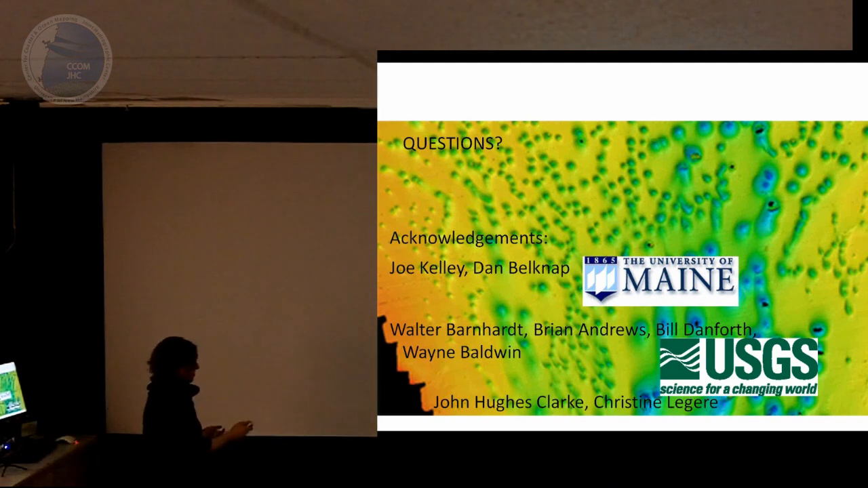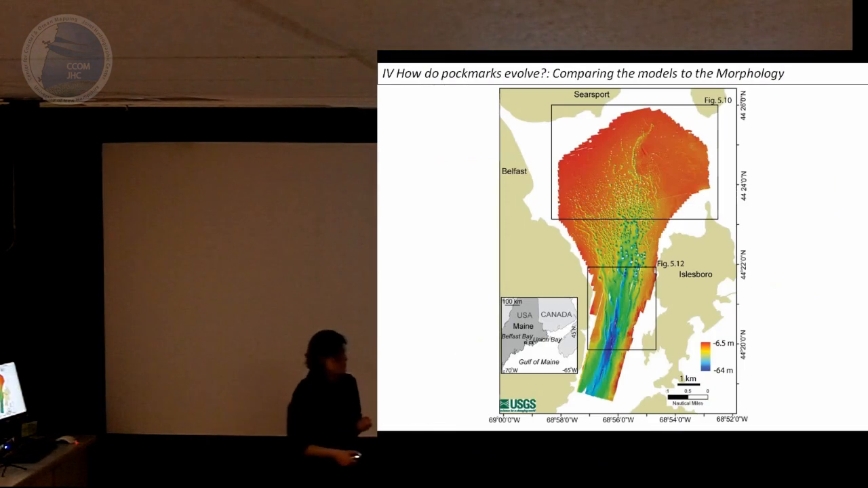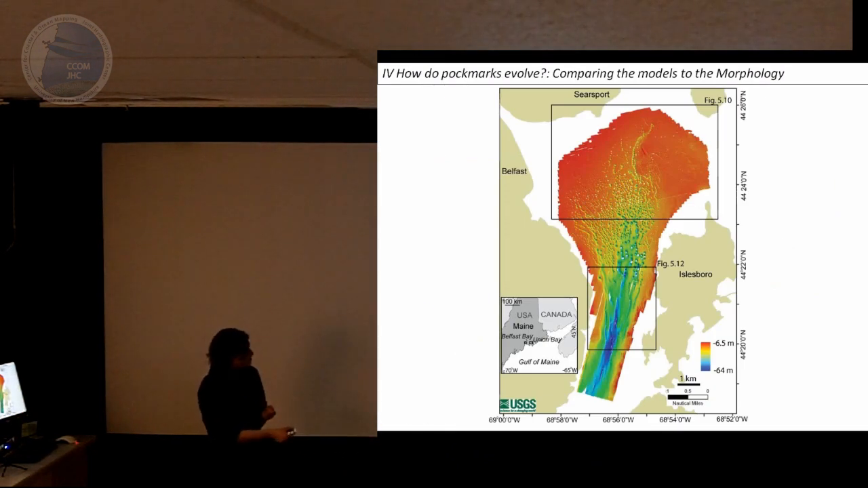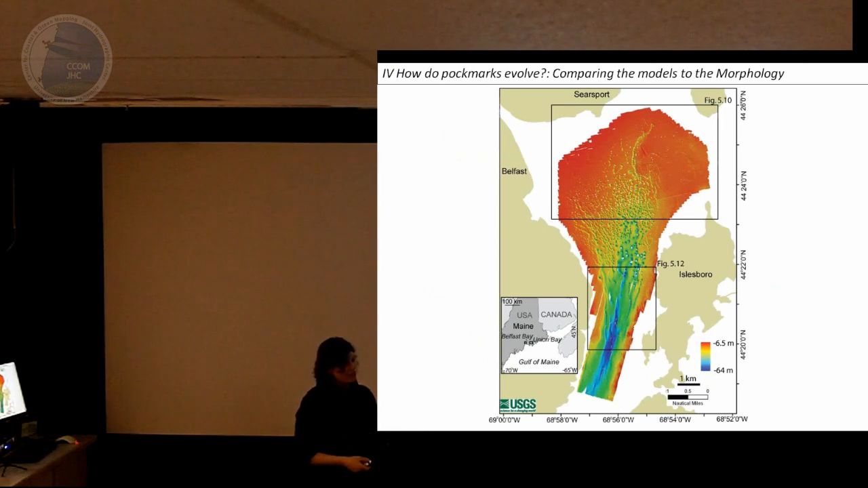Getting to their scour real quick, I just want to show you the full picture of a field. Here's the top of the pockmark field. You have chains of pockmarks, and you go through here, a pockmark can clearly be modified by strong unilateral currents in the area.